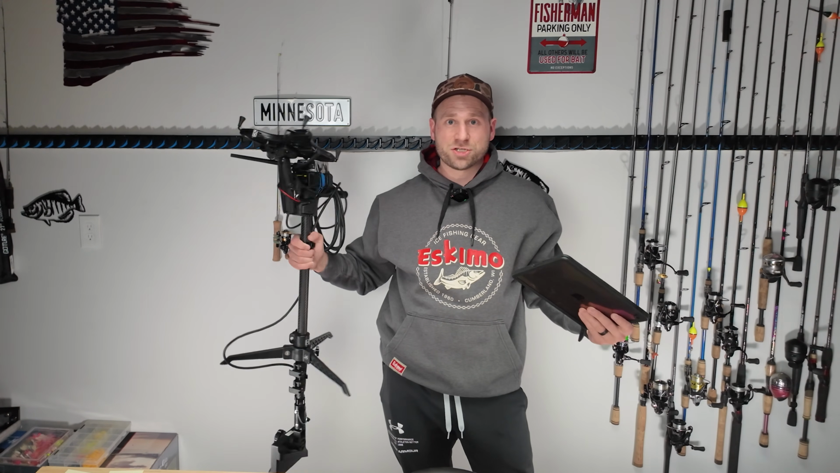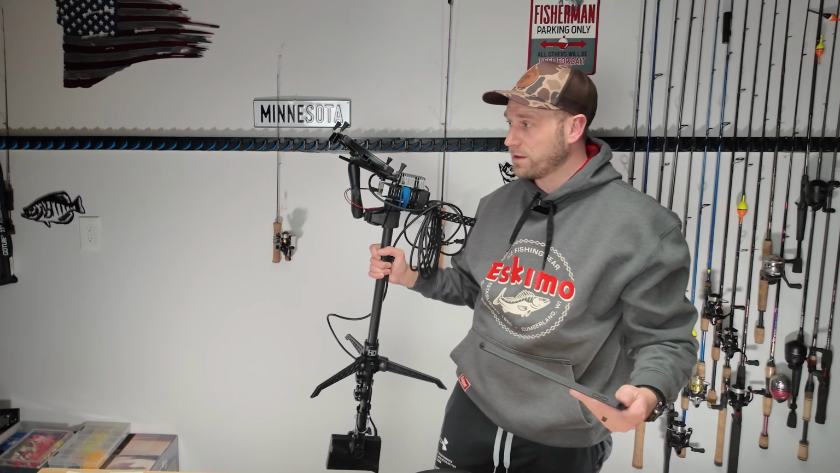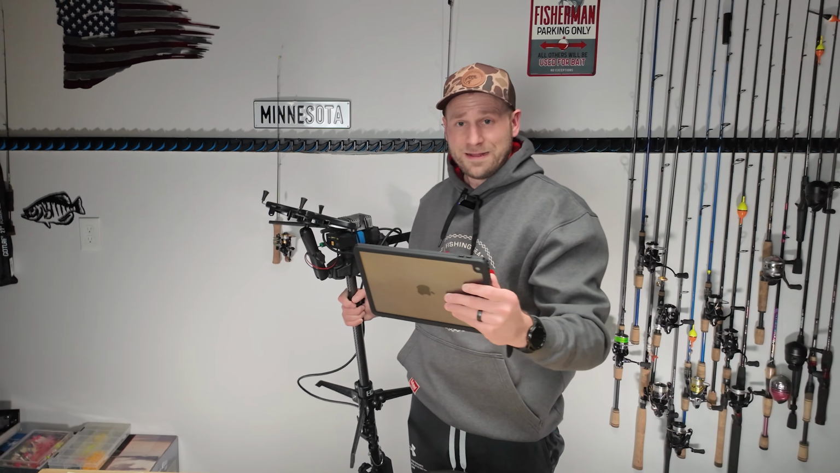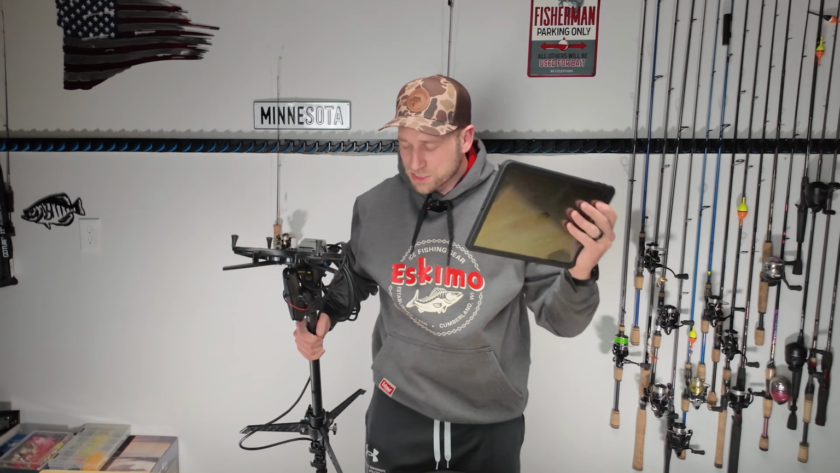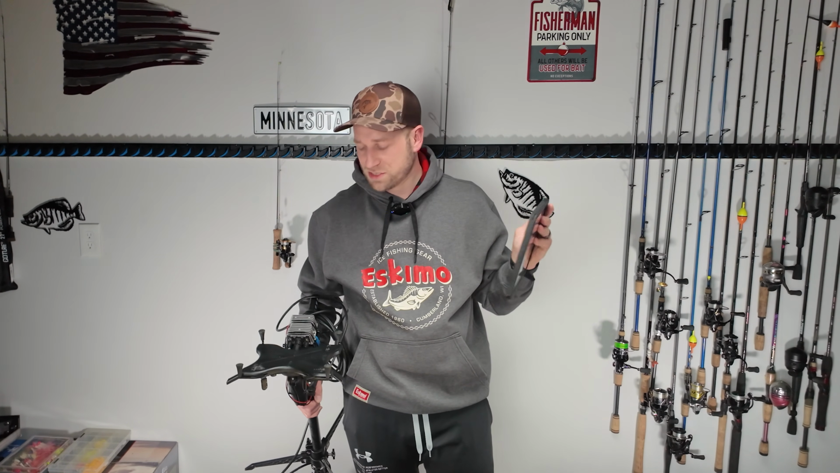I could have somebody controlling this. I could leave it in one spot. I could literally put it in forward mode here and have 20 holes over there. And this is just an iPad. So I could have this hooked up on an iPad. I could have it hooked up on my iPhone if I had an iPhone. I'm an Android guy, but they're coming out with Android support really soon as well.